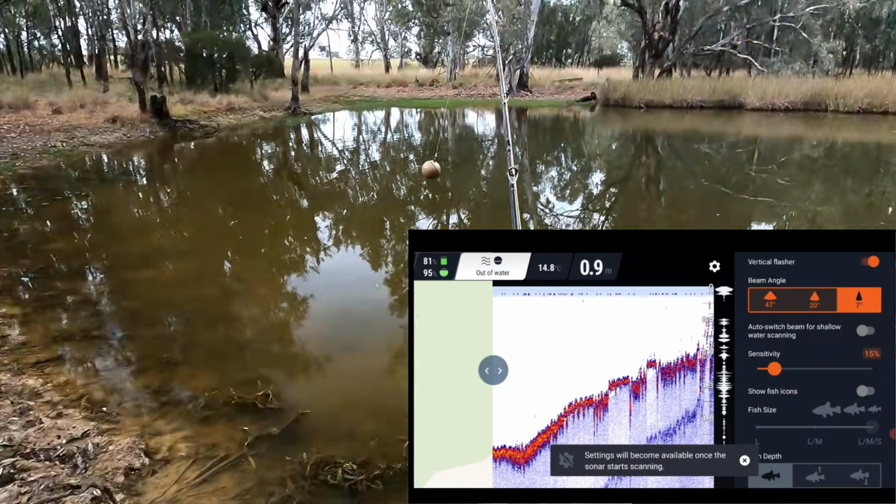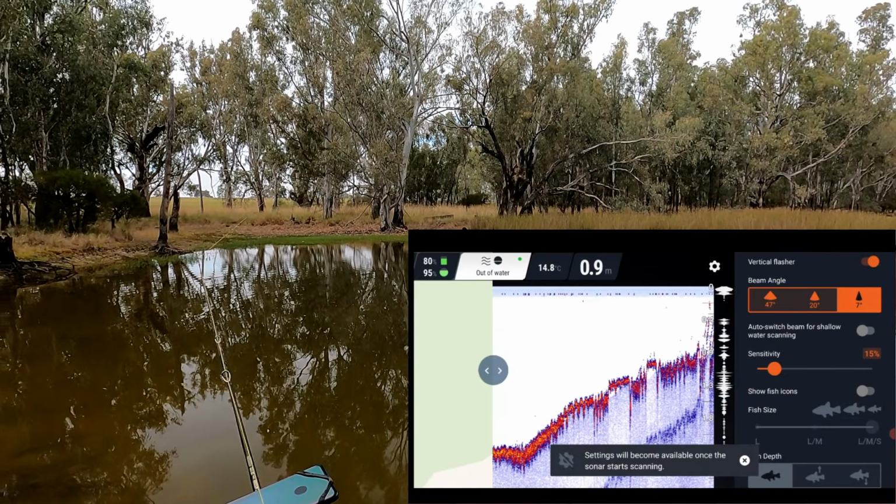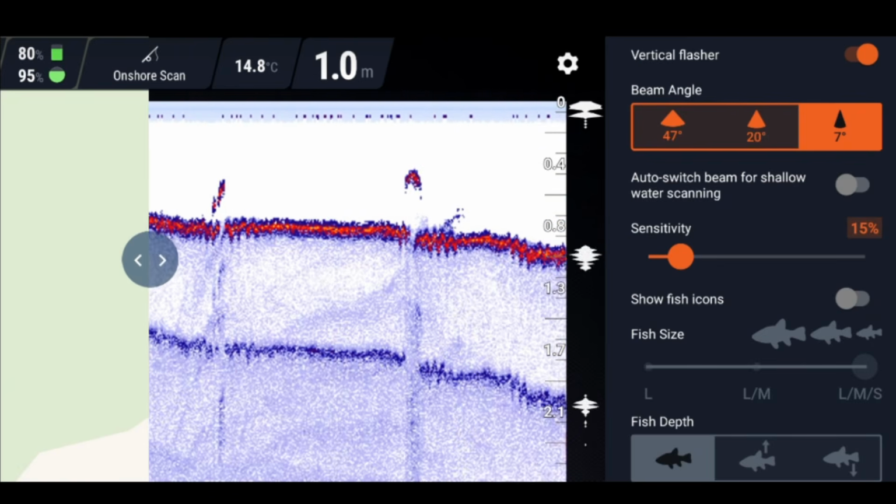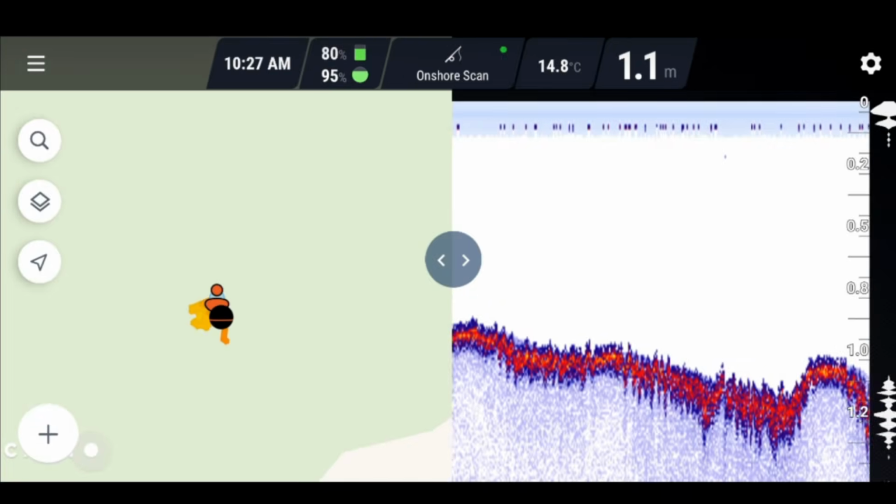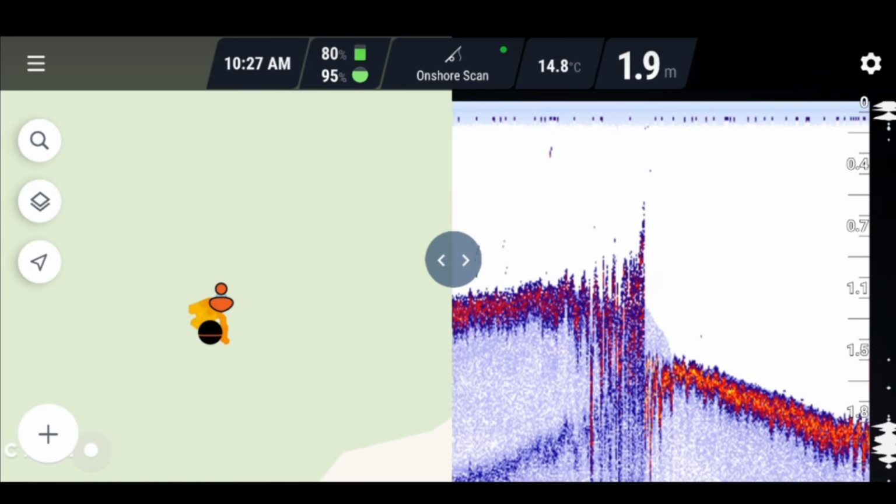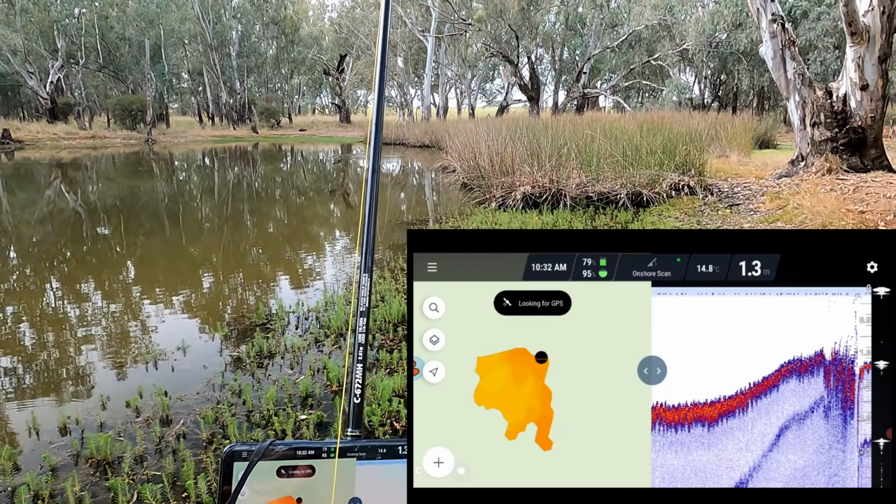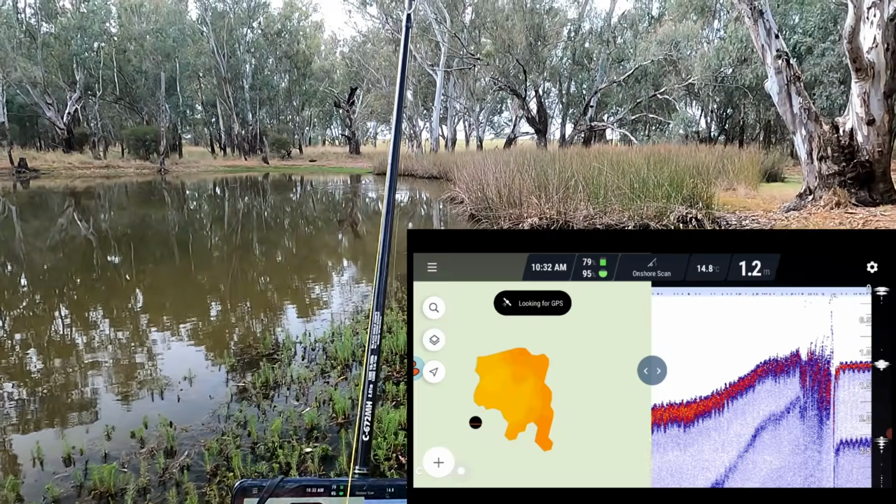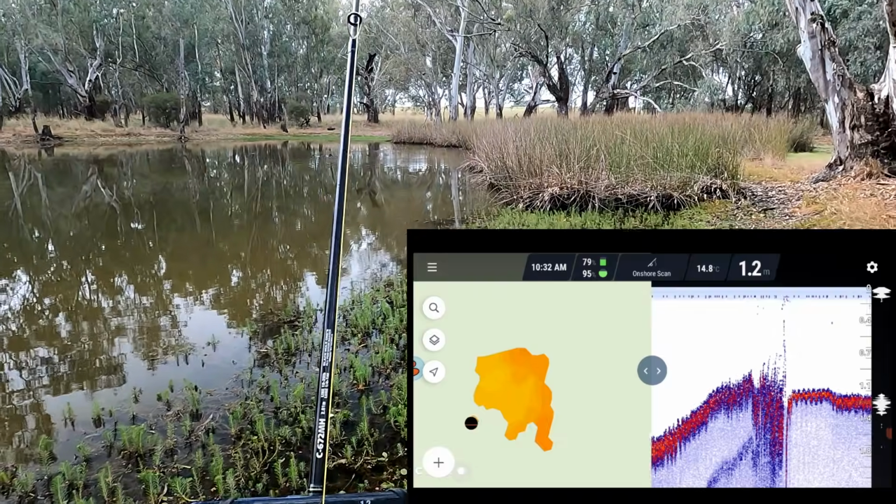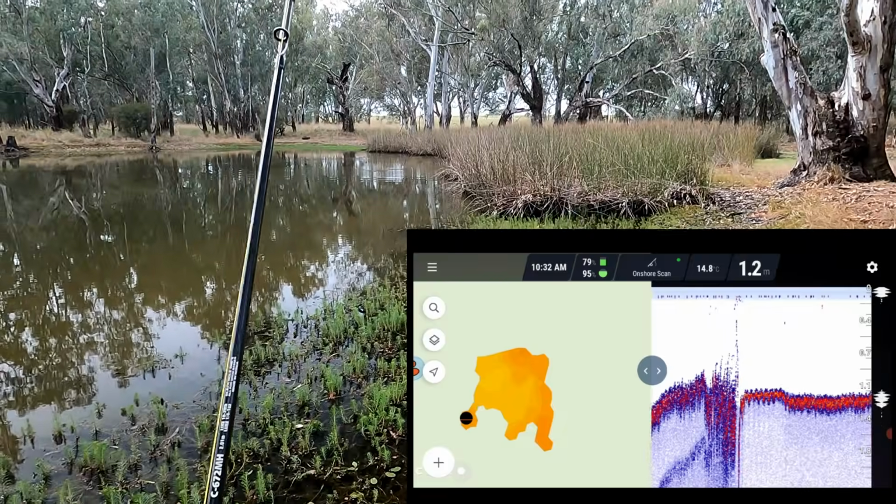What about over here in the shallows? Or is it shallow? We'll find out. Because I didn't close the app, the scan will resume and it'll add to the same bathymetric map. 2 metres along there, so not as deep.